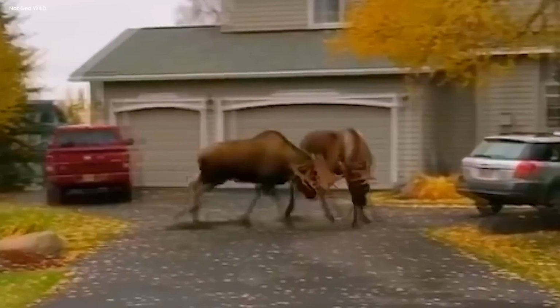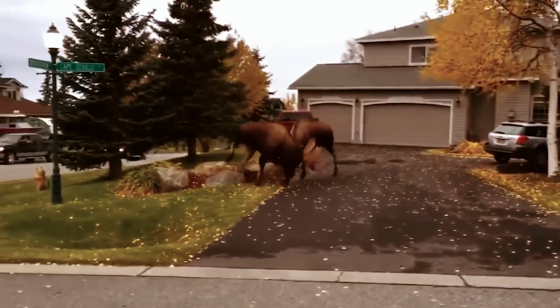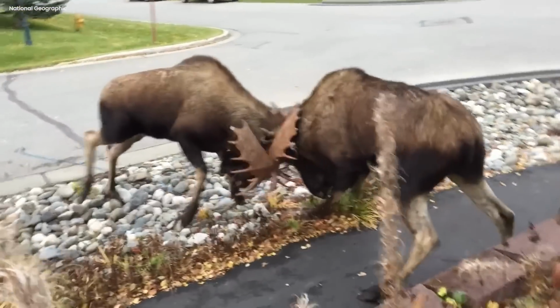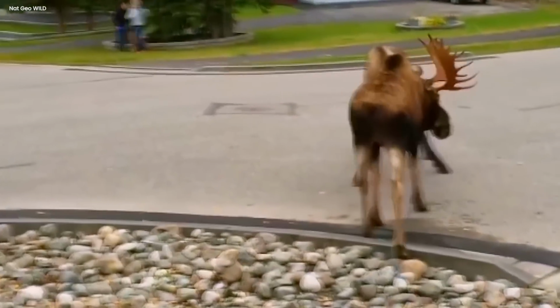While cars sat still and houses looked on, the 2 moose were completely unaware of their surroundings. Get back. Up here, be good. They were locked in a weird battle, using their antlers to tussle. It was like they didn't even notice they were in a city. The noise of their struggle echoed through the streets and startled everyone who saw it.